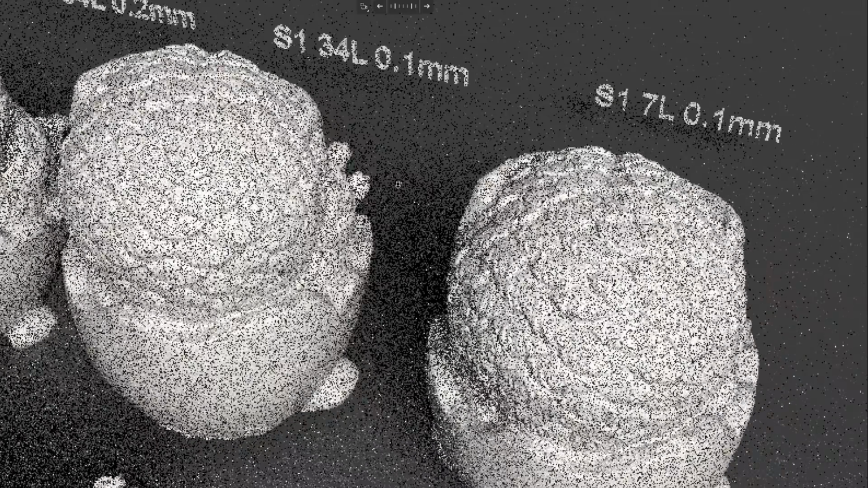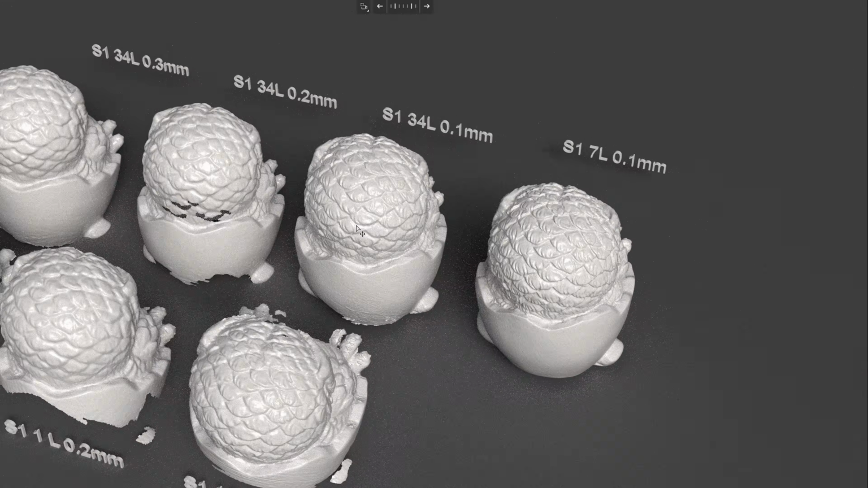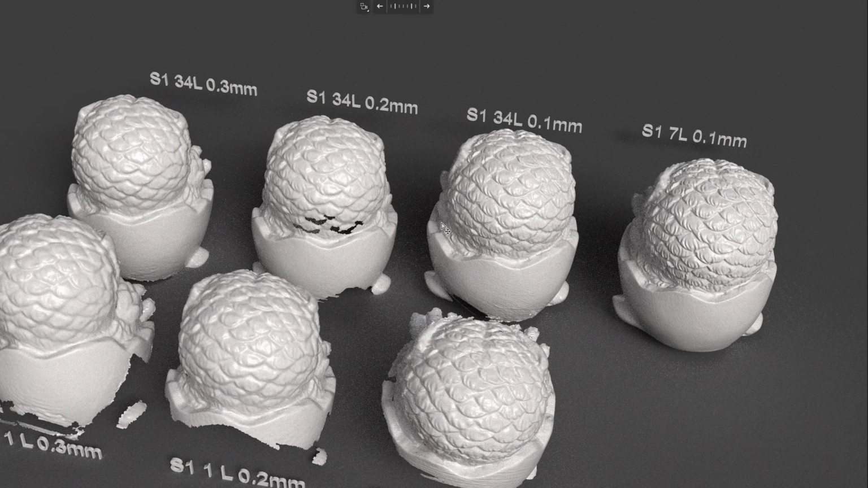So if you want to use between these three modes, I would suggest that the safe resolution will be 0.2mm. This wouldn't deteriorate the quality of the scan. And this is the same for the Raptor X and the Raptor Pro.